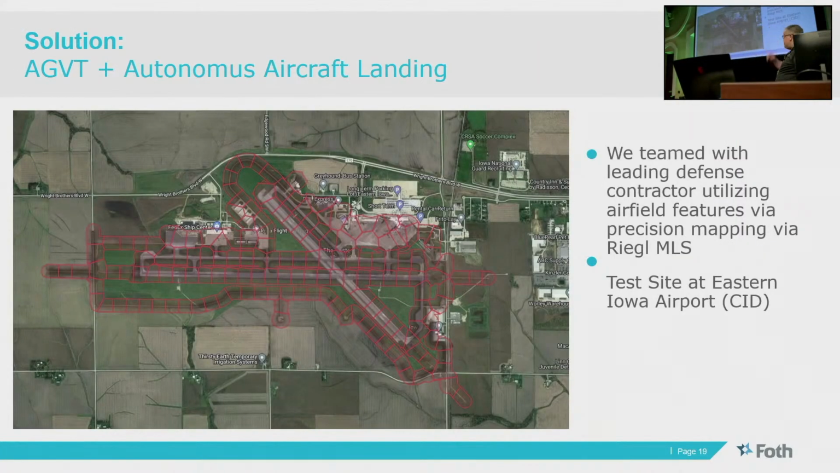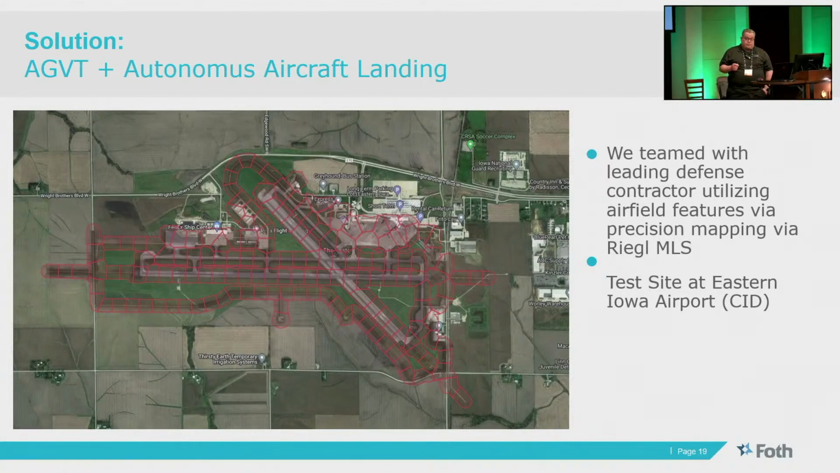The interesting part about this project, this is in Cedar Rapids, Iowa, is that we have a joint effort with this defense contractor. Basically, they approached us and said, hey, we need you to locate all the lights on the runway and taxiways and get us a measure down to the ground, because we need this piloting system to track that very precisely.